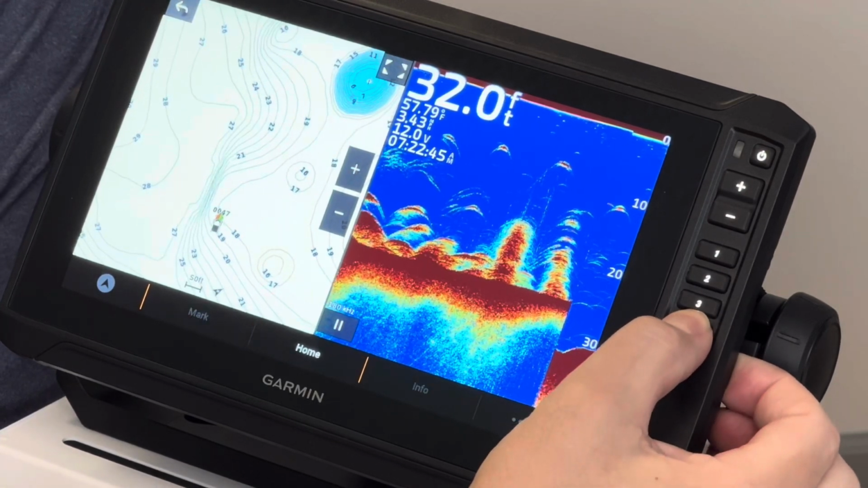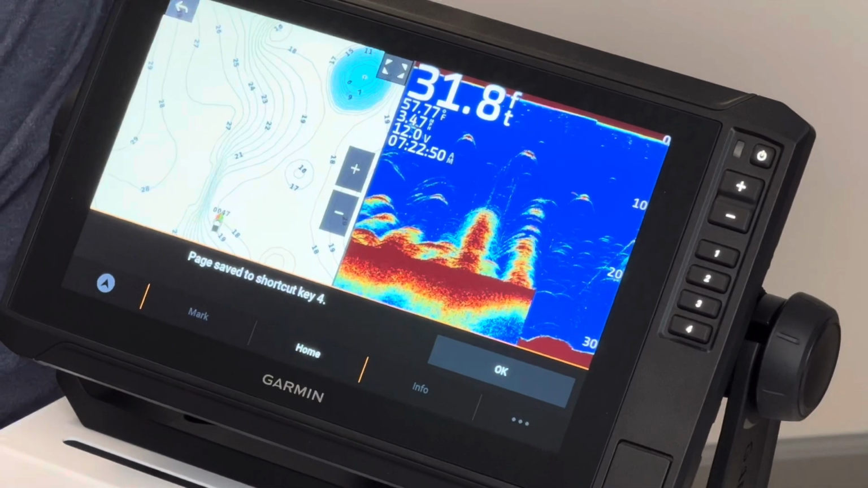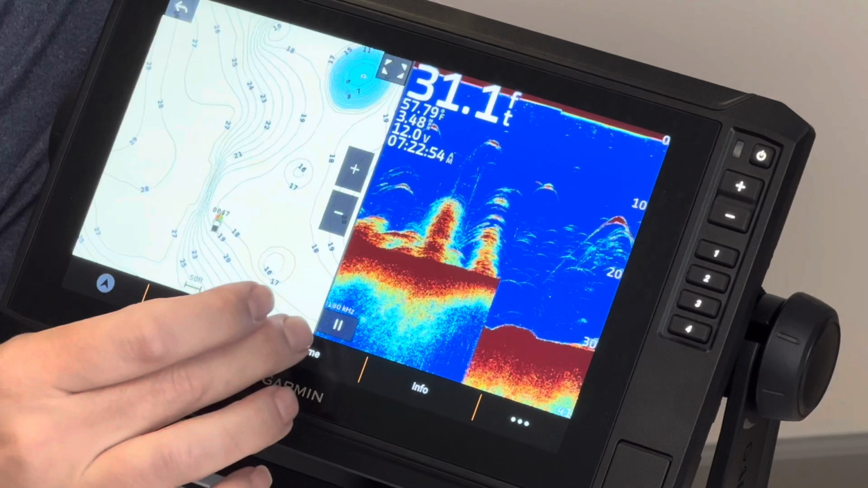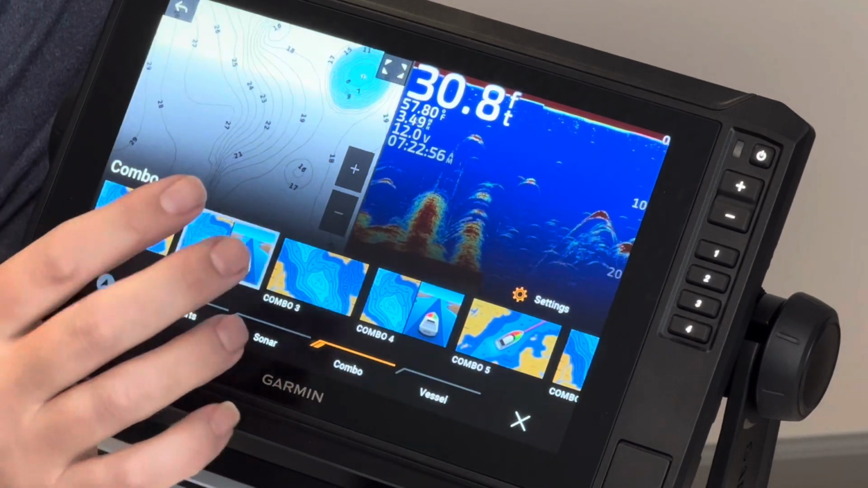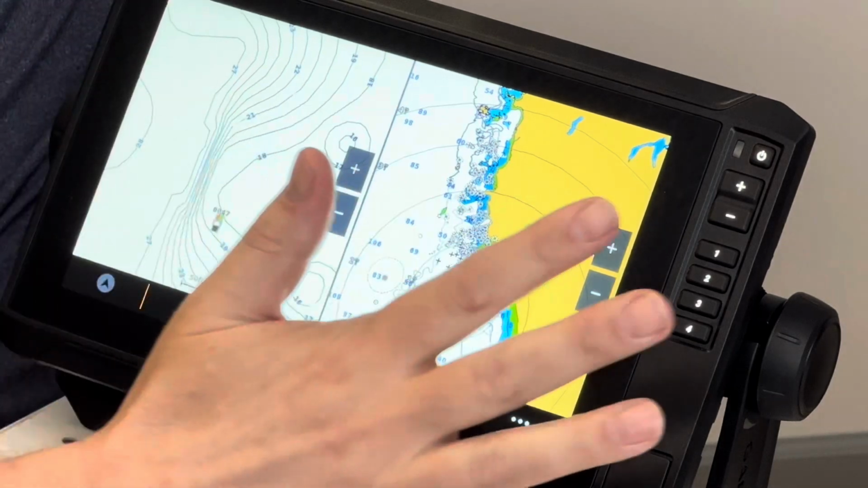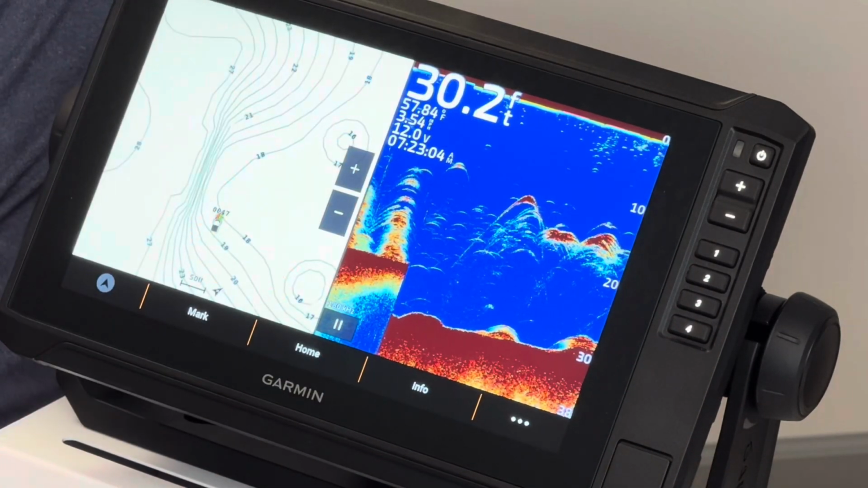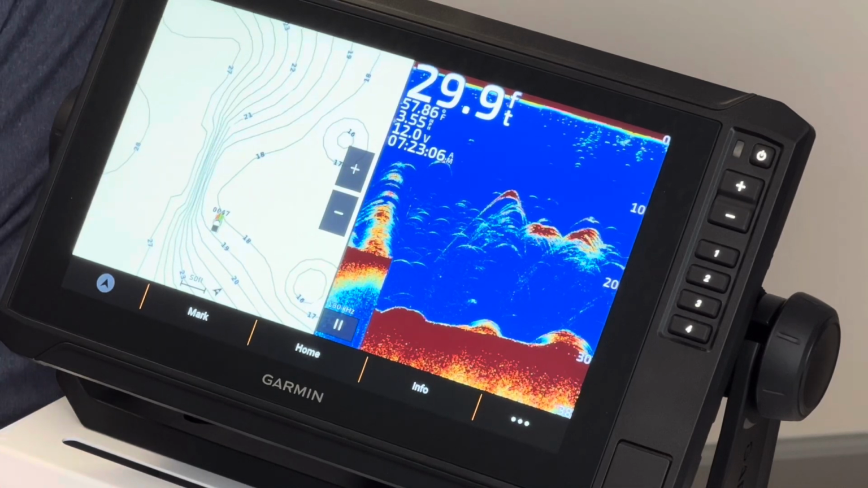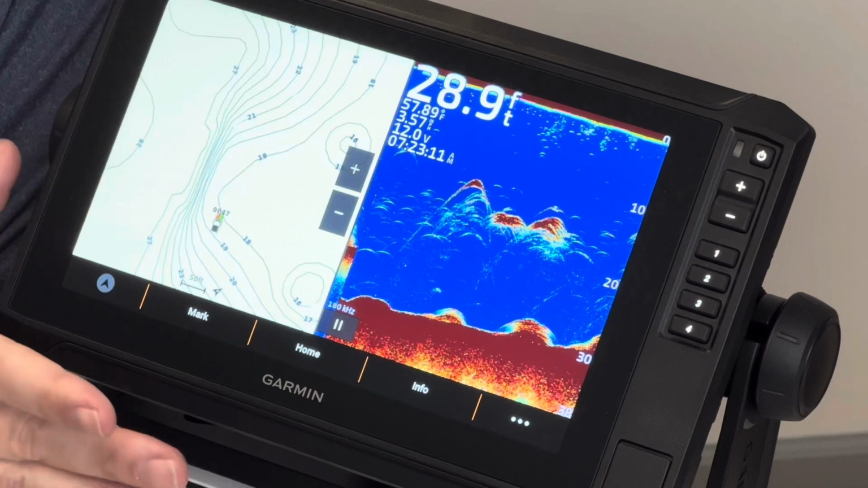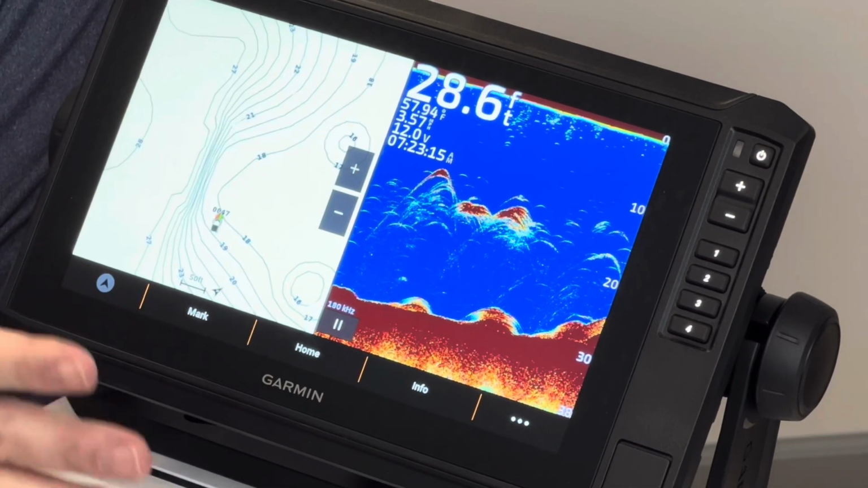You'll push and hold until this comes up and it says page saved to shortcut key 4, and you'll hit OK. And so what that means is, from anywhere on this unit, from any screen, if I simply touch the number 4 button, like so, it takes me right back to that last screen that I had as my favorite.